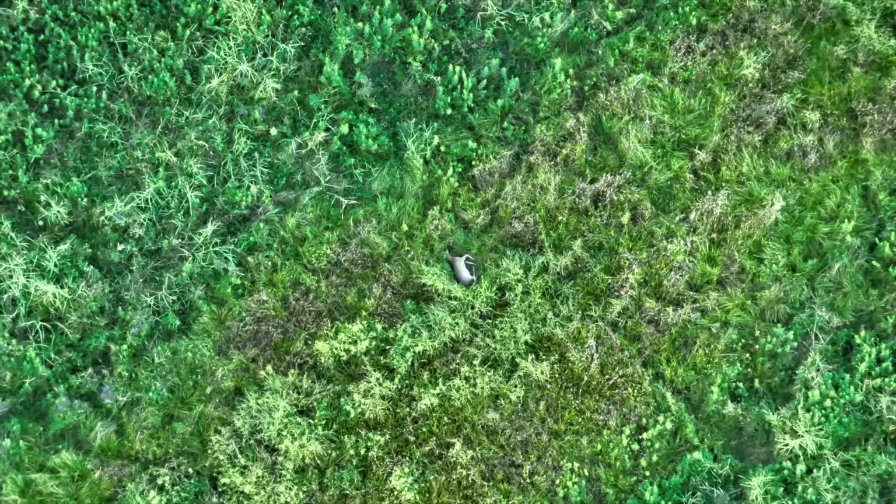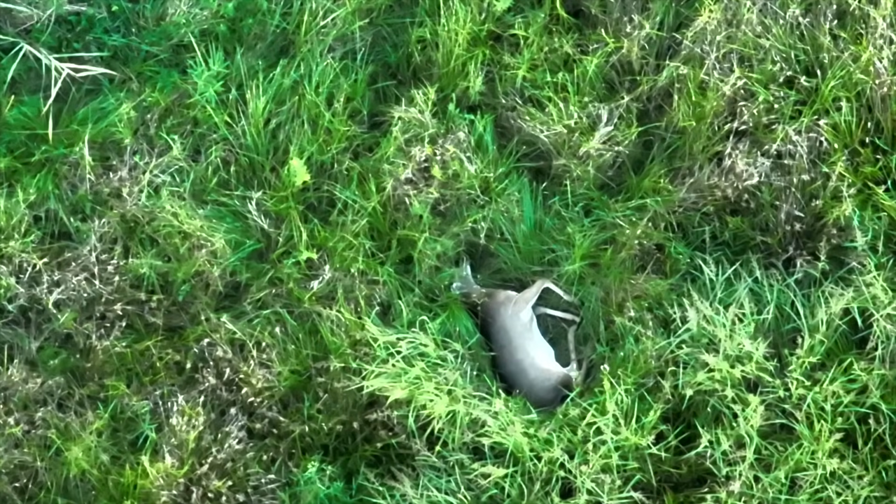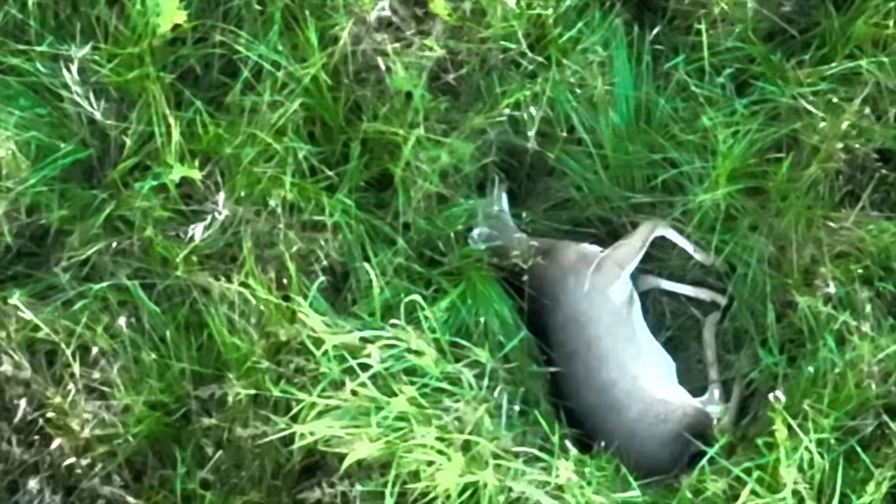There. That's a buck. There's the antlers, right under the... See it? Oh, yeah. It's not a bad buck. That's what I was getting ready to say. Looks like every shed is velvet, but that's a buck.